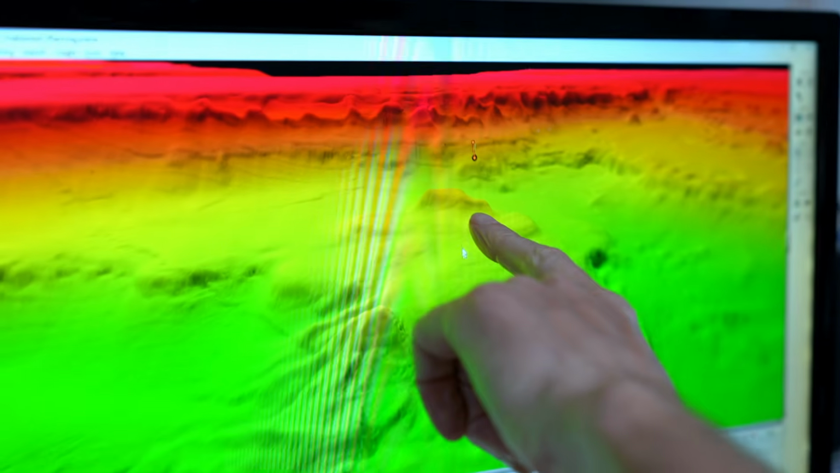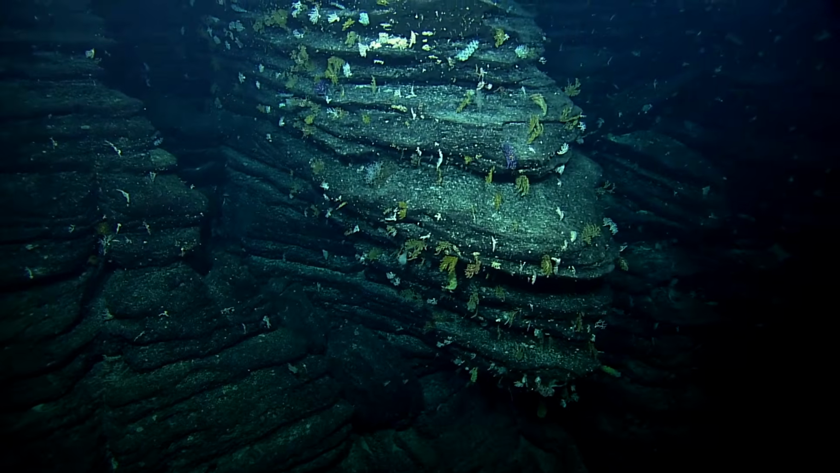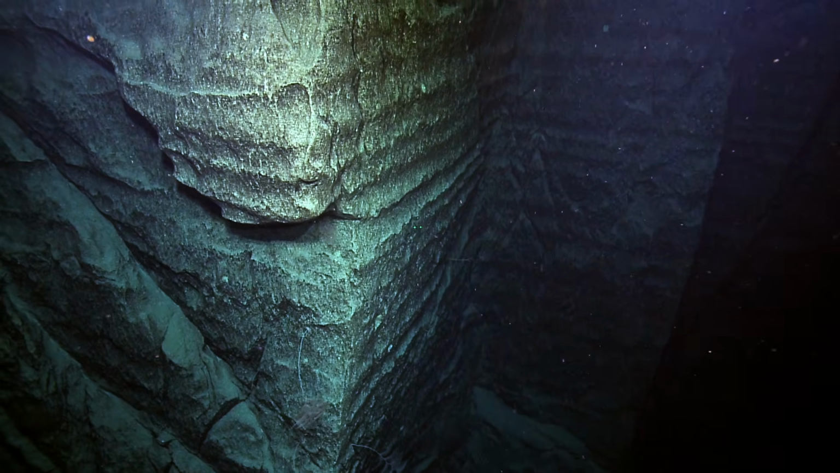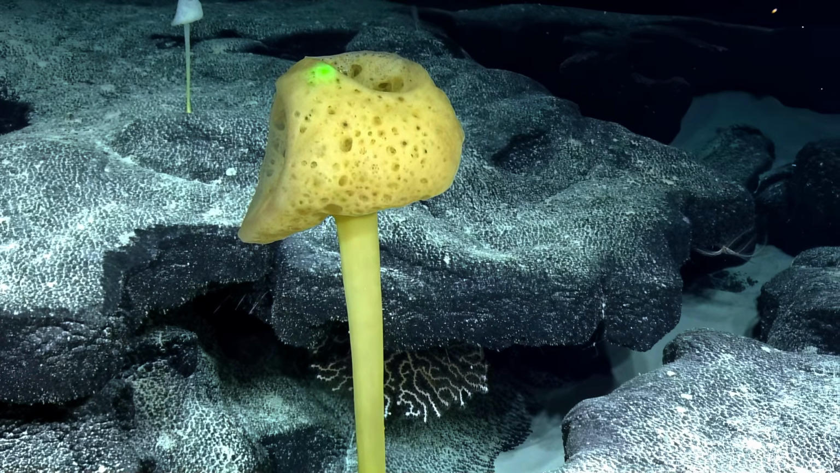Mapping the ocean is important because it's really the first map that we have of our planet. So it really gives us insights about the geological processes that form and shape the oceans and continue to reshape the oceans. All the terrain of the seafloor provides the habitat structure for all the different things that live in the ocean on the bottom.